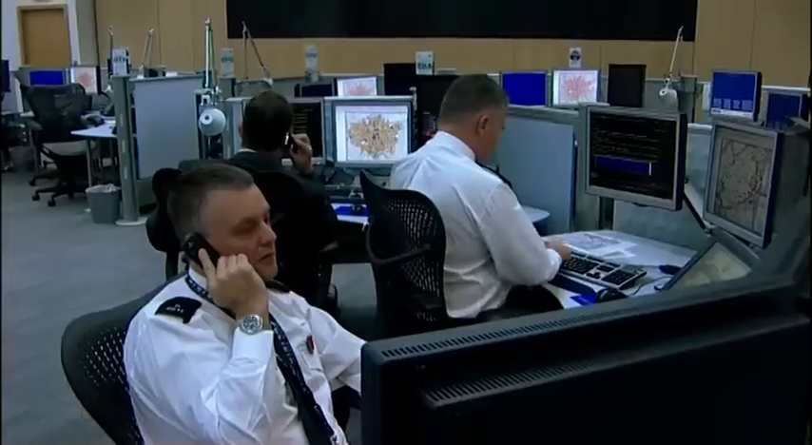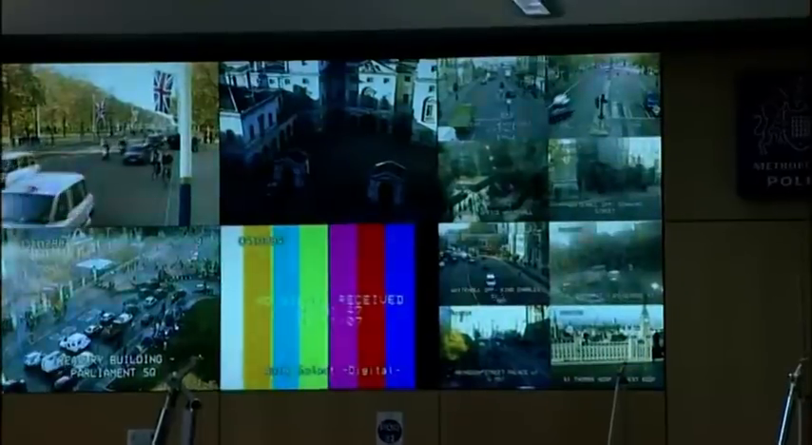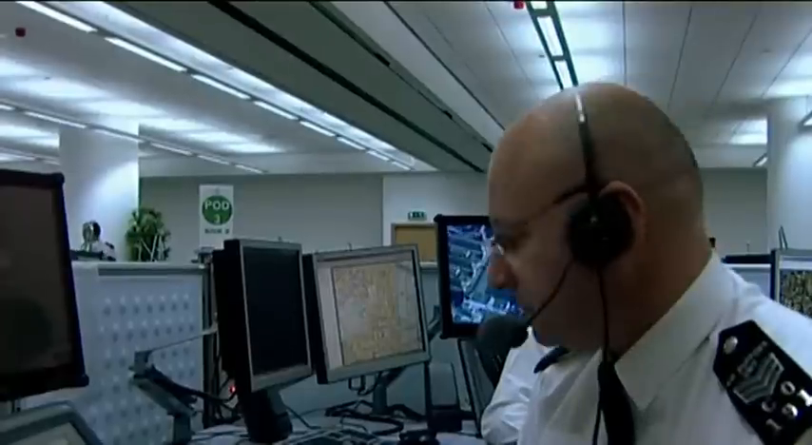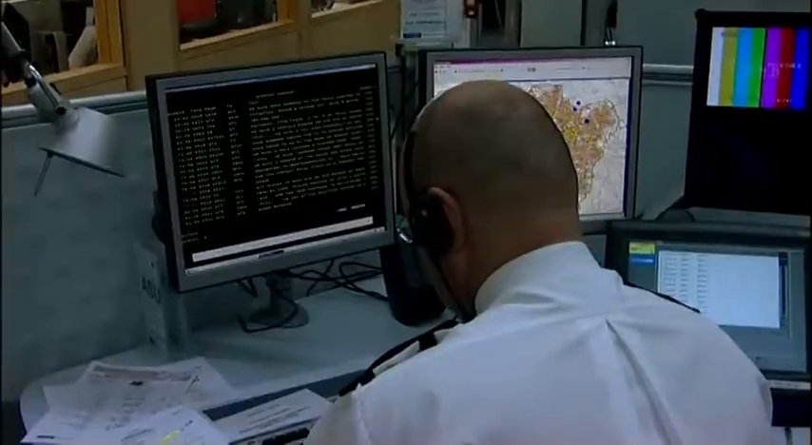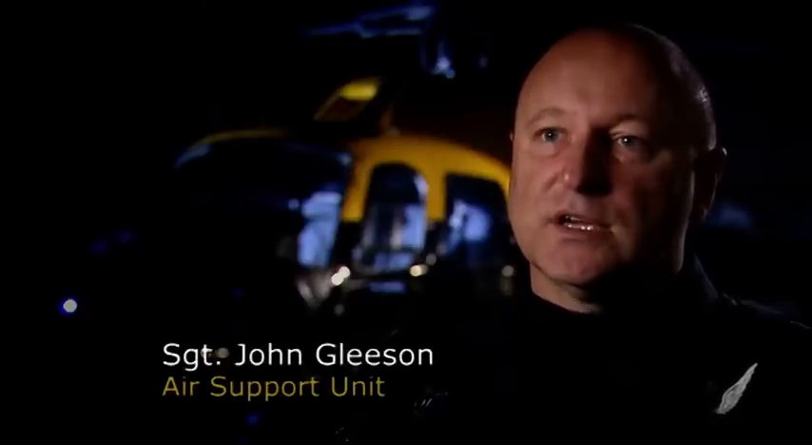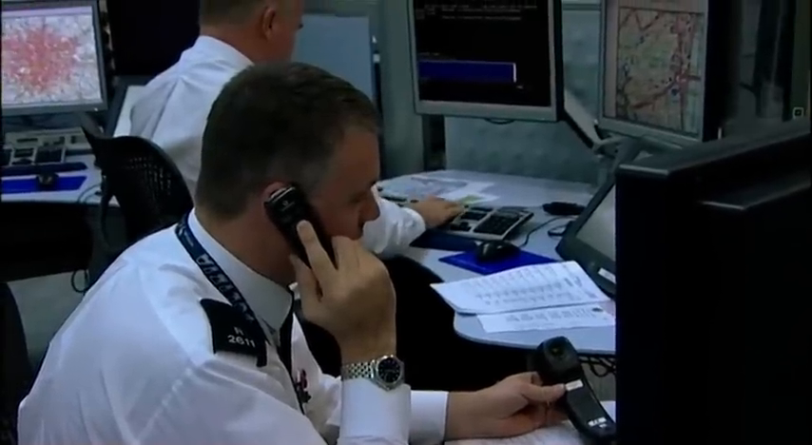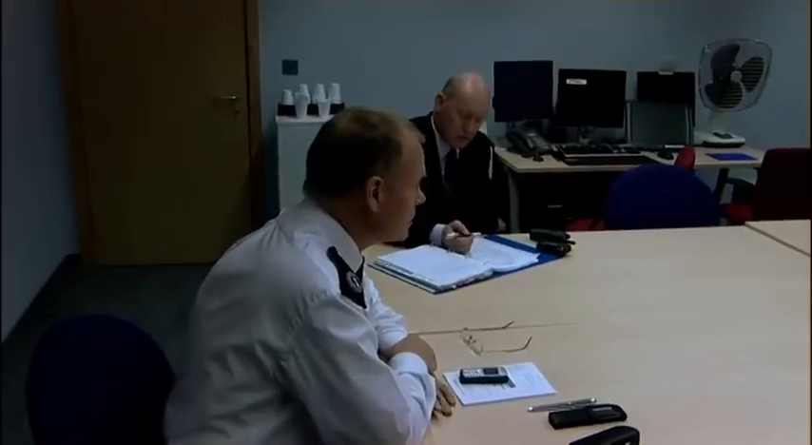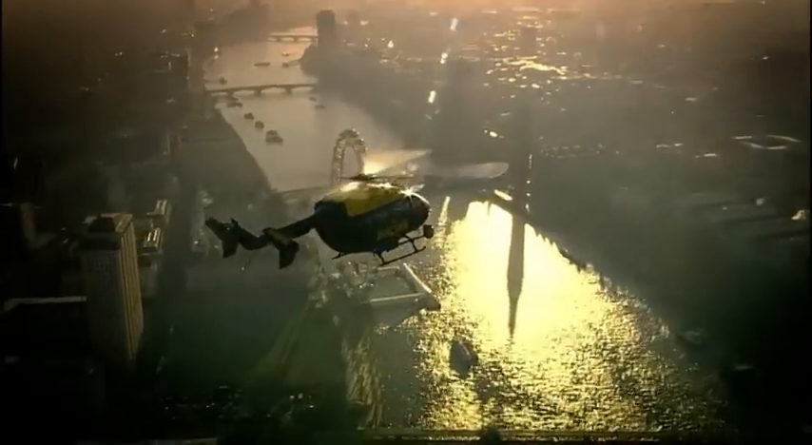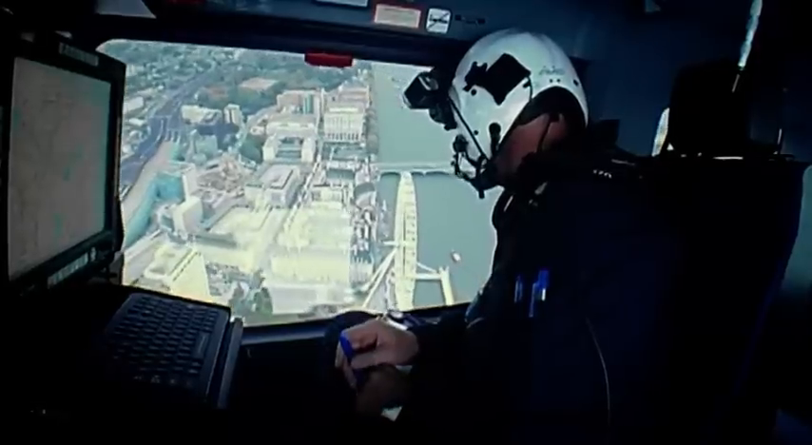In a secret control centre, senior police officers are monitoring the demo with the help of heli-telly. Sergeant Gleeson is the Sky Cop in charge. The main purpose of us policing a demonstration like that is to give the overall picture to the ground commanders that are controlling all the resources that police these events, certainly to give them crowd dynamics, areas of potential problems. Just have a little look in the vicinity of the London Eye.